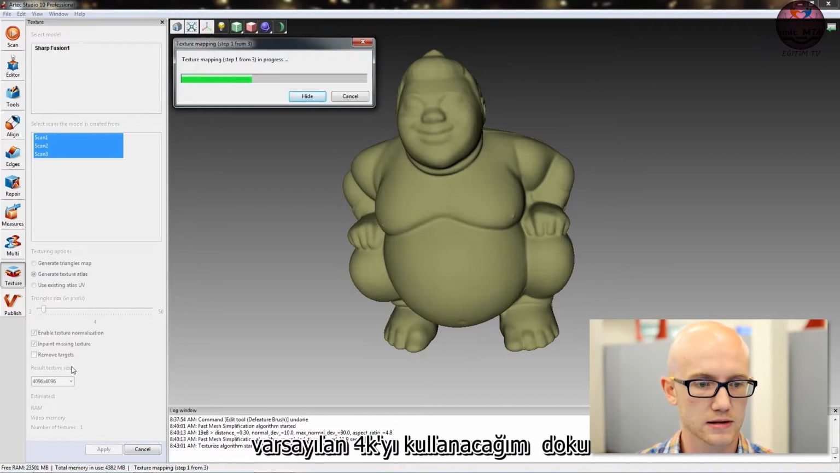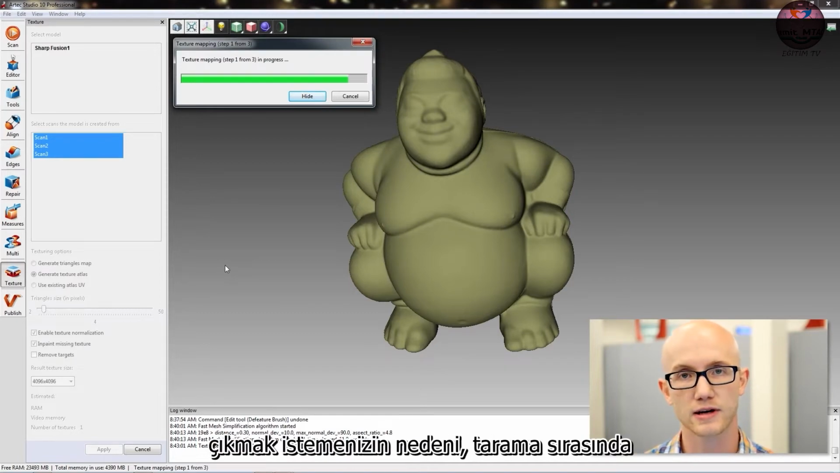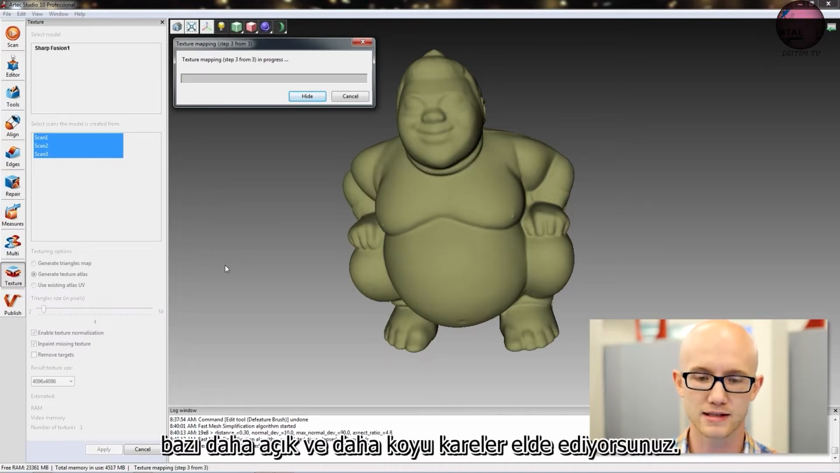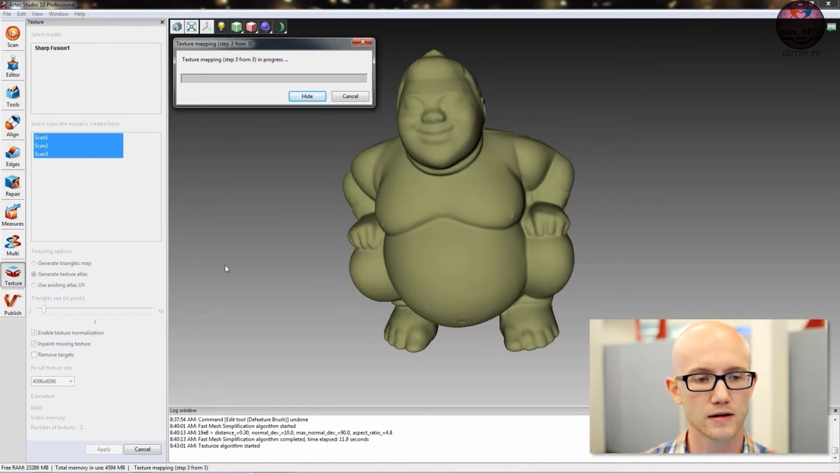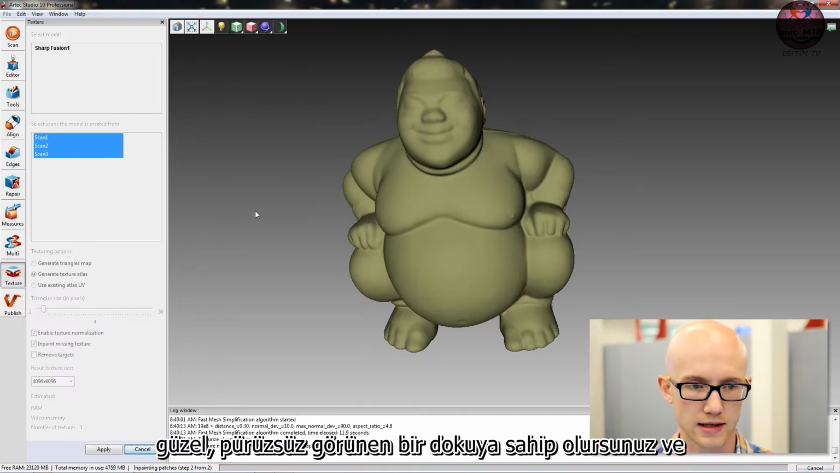I'm going to use the default of 4K. The texture normalization function, the reason you want to leave that is during scanning, sometimes you're closer, sometimes you're further from your object, and you get some lighter and darker frames. Well, texture normalization, that algorithm takes all those frames and it does its best to even them out. So you have a nice, smooth looking texture.